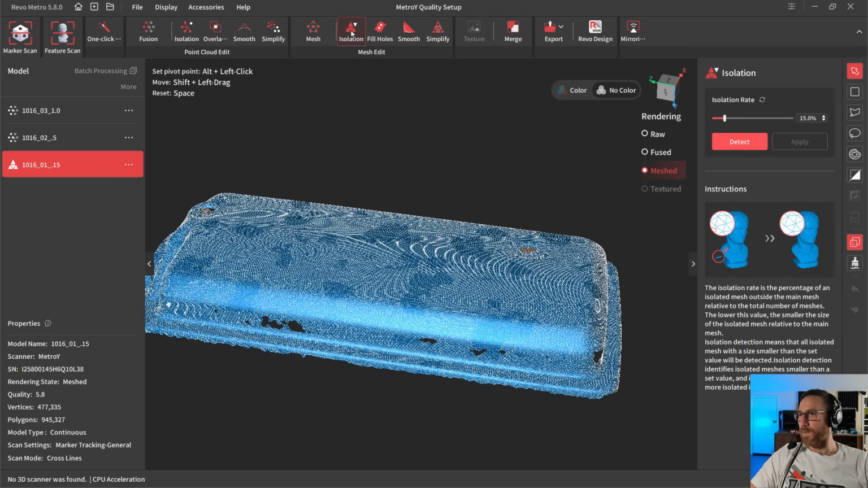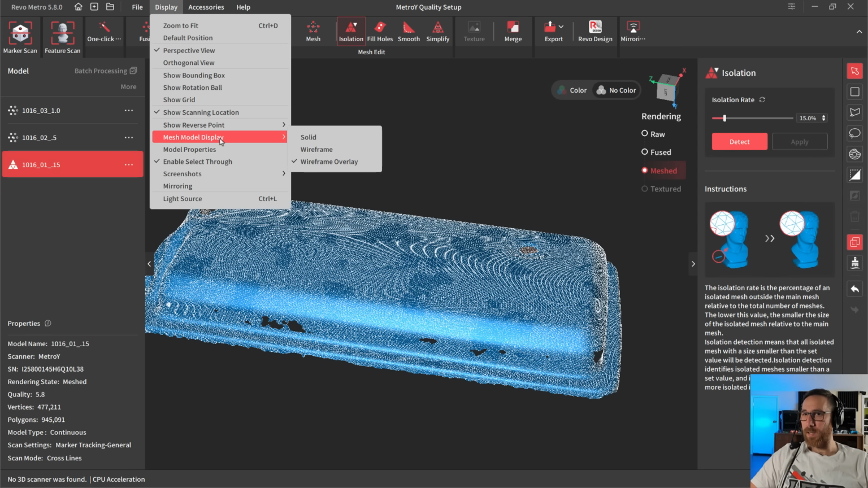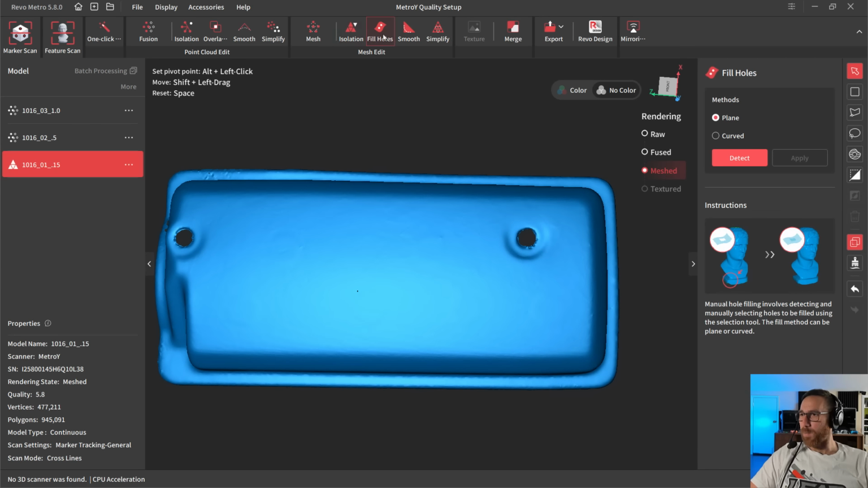Now, we still have the same tools like isolation. You'll find very few points that show up with this. I'm going to go back to my display and go back to solid for this. And then the next step is hole filling. Now, currently the only holes we have are actually supposed to be there.